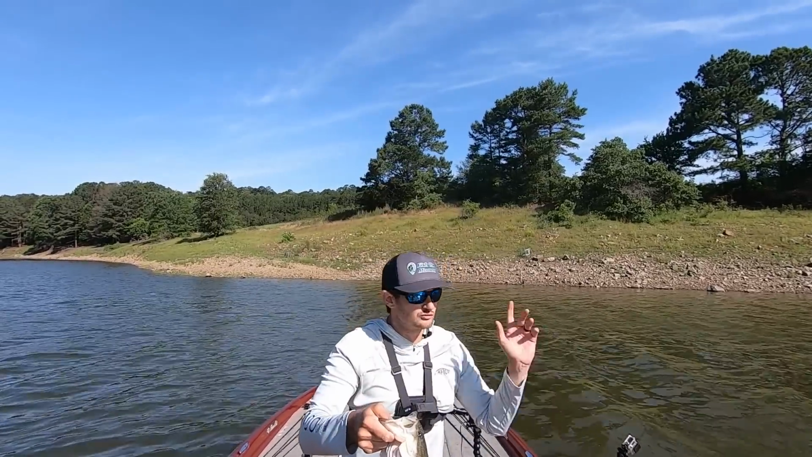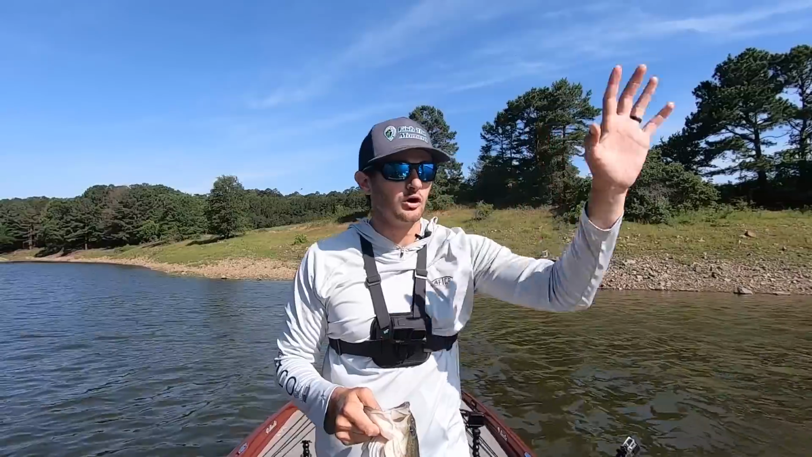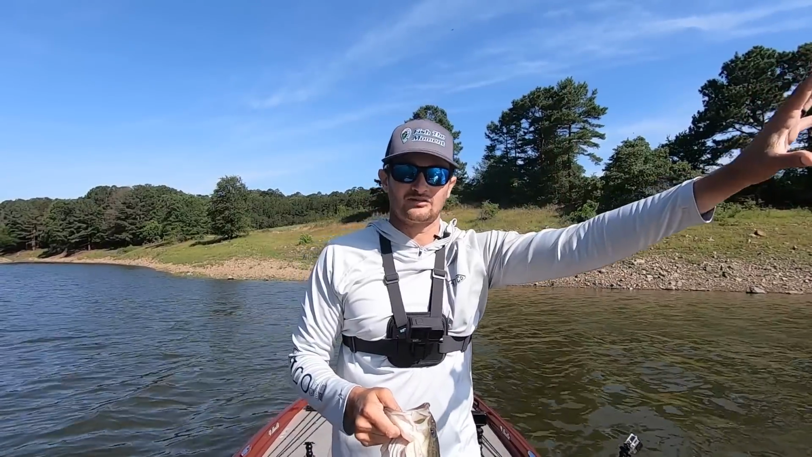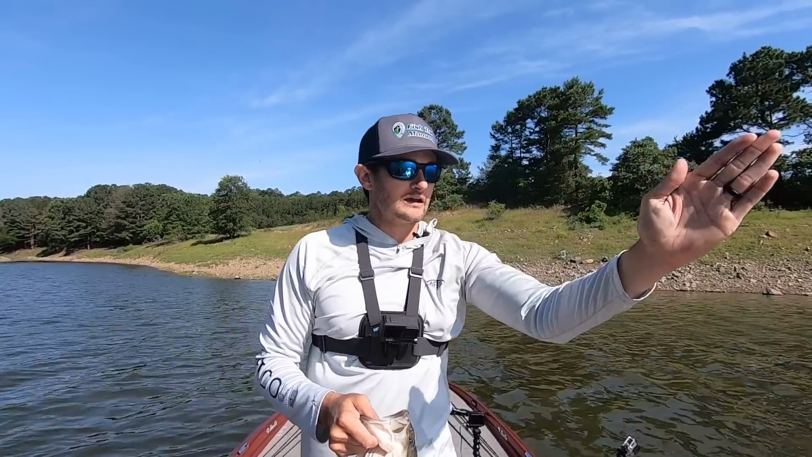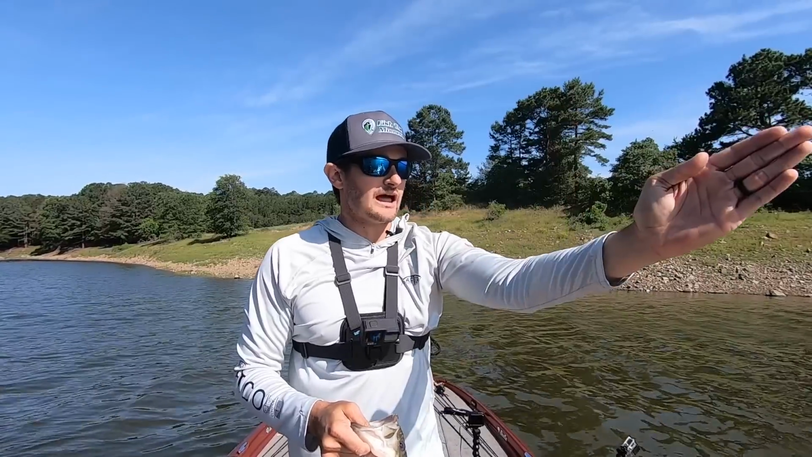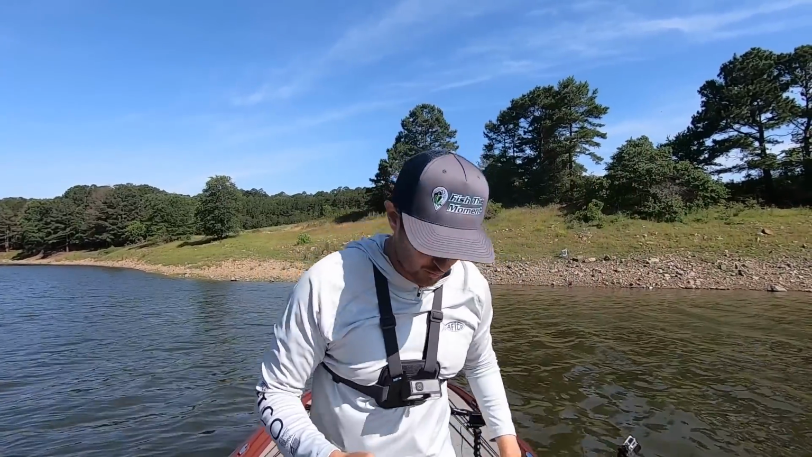Right now we're using our Livescope to make these very long casts. I'm just using the Livescope to look at the spots. Like I said, I'm not trying to look for individual fish. I'm looking at the spot, keeping the Livescope pointed where I know my target is to make a good cast so I can stay in that strike zone for a while.